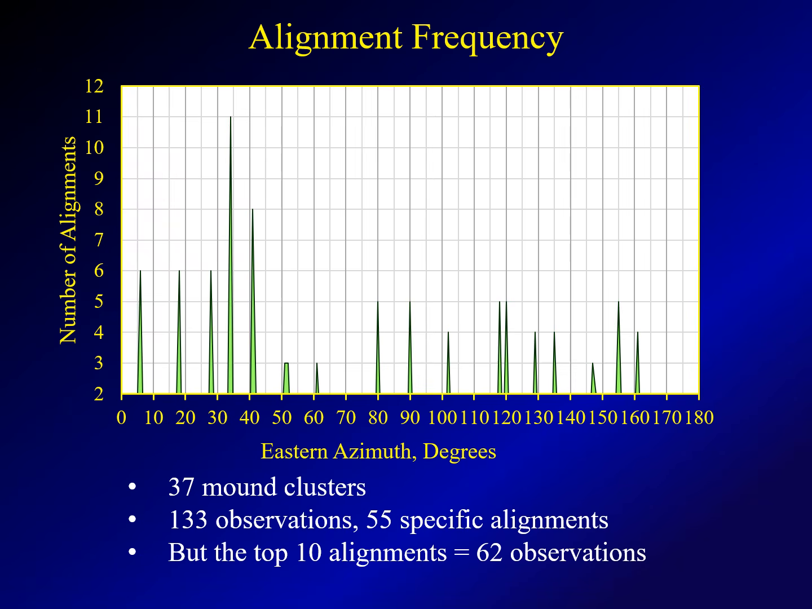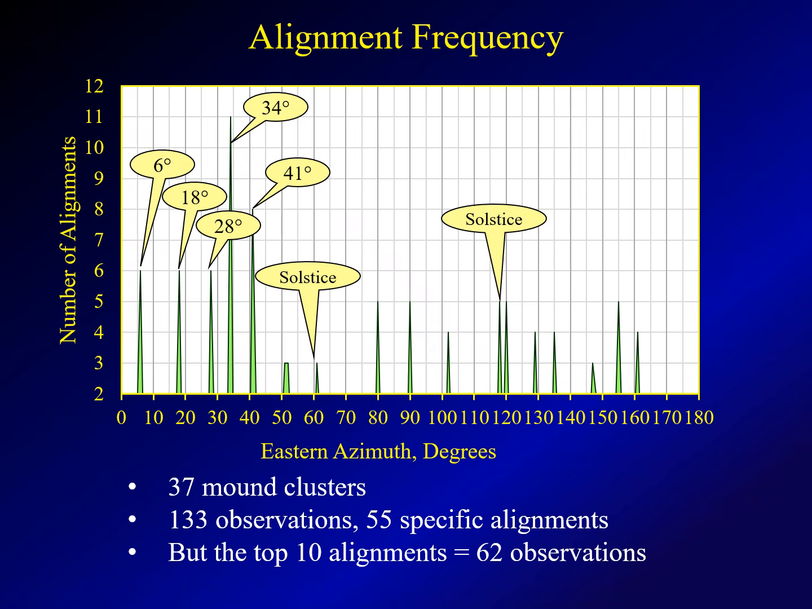In this graph, I've plotted the eastern rising azimuth, in degrees, versus the number of alignments. The most popular one, with 11 alignments, was at 34 degrees. As we've seen, 41 degrees showed up in 8 places. We have 3 different alignments at 6 degrees, 18 degrees, and 28 degrees that occurred 6 times.